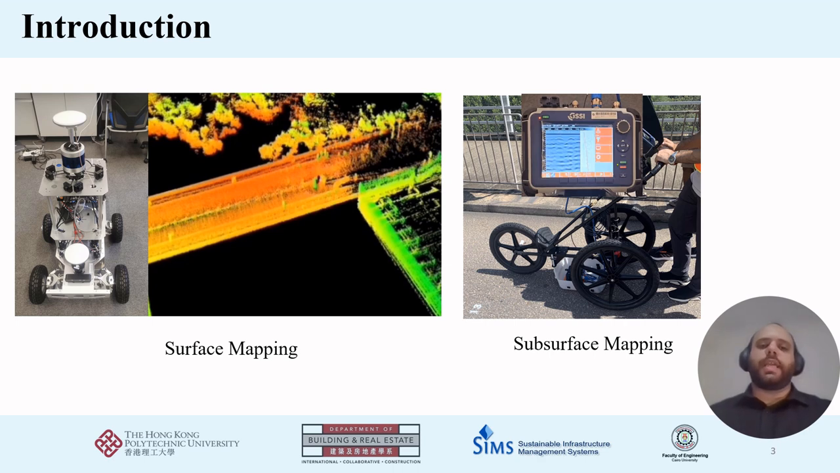Next, on the right-hand side, the GPR card, which is a key tool for subsurface mapping, uses electromagnetic waves to detect and map what lies beneath. Also, it is crucial for structural health monitoring. These two technologies together can provide us a full spectrum view of our environment, both seen and unseen.